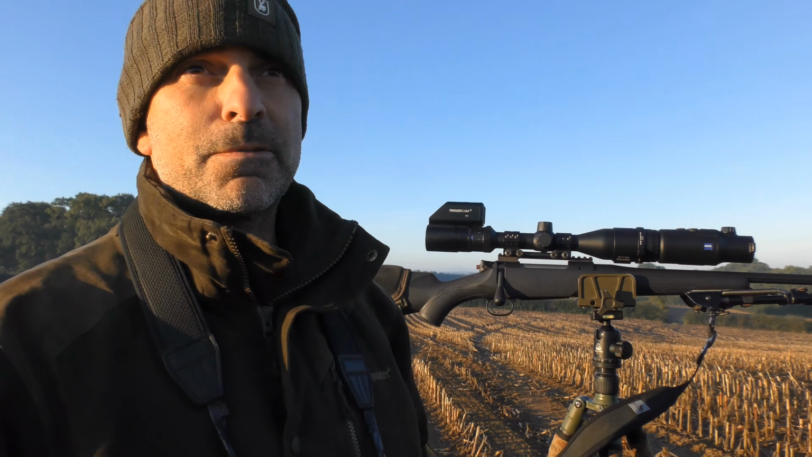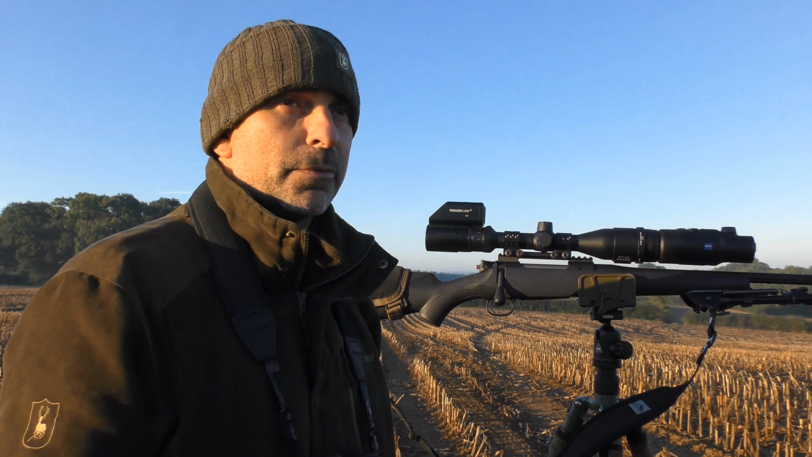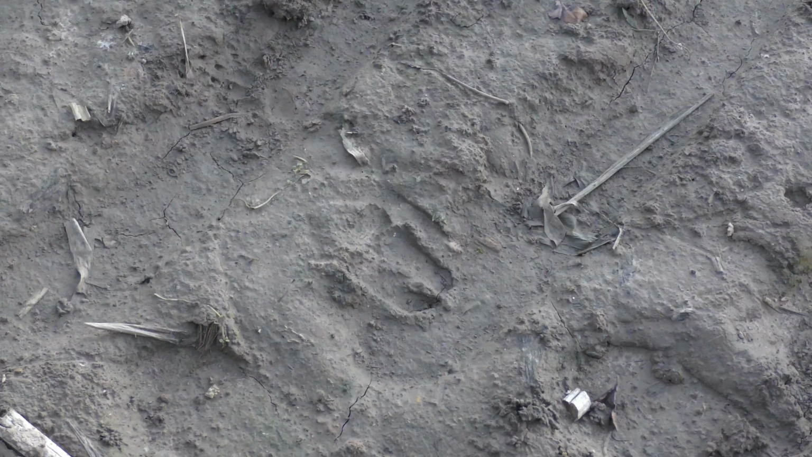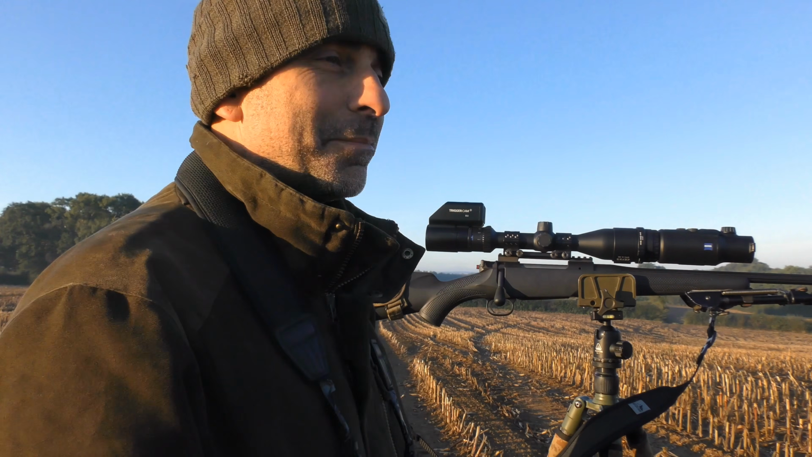So it's turned out to be a cracking morning this morning, lovely and sunny and a bit warmer now than what it was first thing. But we haven't seen any deer, which is unusual. I thought we were seeing one on this field. There's plenty of tracks all across it, but that's just hunting for you. So we didn't even see a fox, which was surprising. There's only one about on here somewhere.